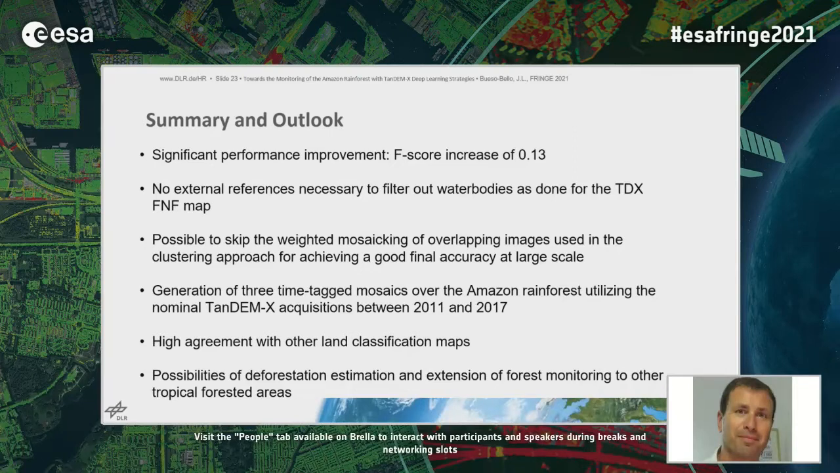It makes it possible to skip the weighted mosaicing of overlapping images. That allows us also, as I said, not just to have one map, but to have three different ones. There is a high agreement with other land classification maps, and of course, once the unit has been trained, it may be extended to other tropical forested areas.